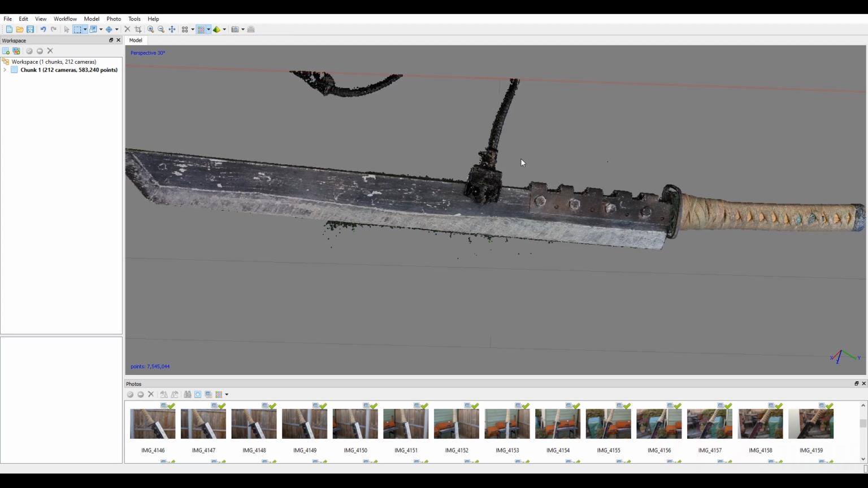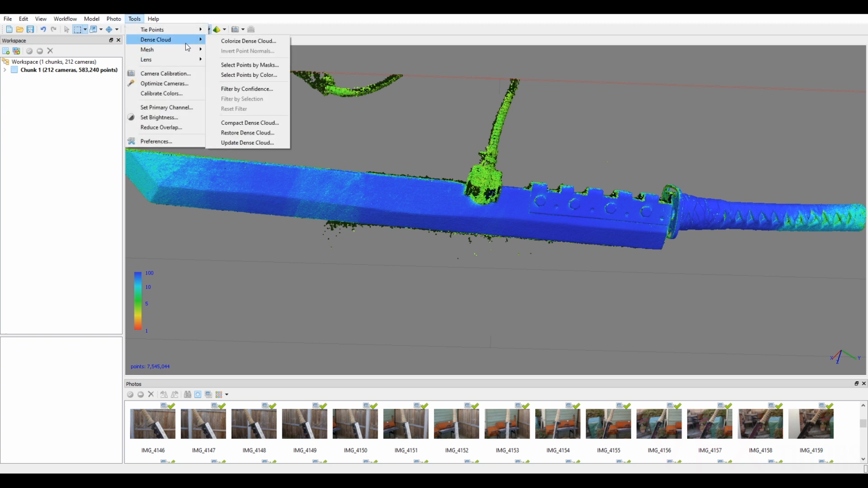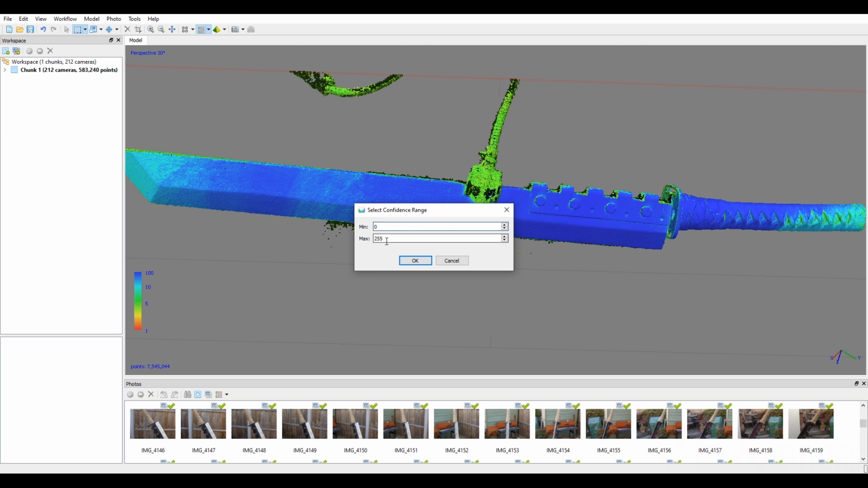Let's go to our dense cloud and see what we've got left. So we've still got quite a lot. So let's go all the way up to green. It's got the 4. In fact, I think previously we did 6, didn't we?